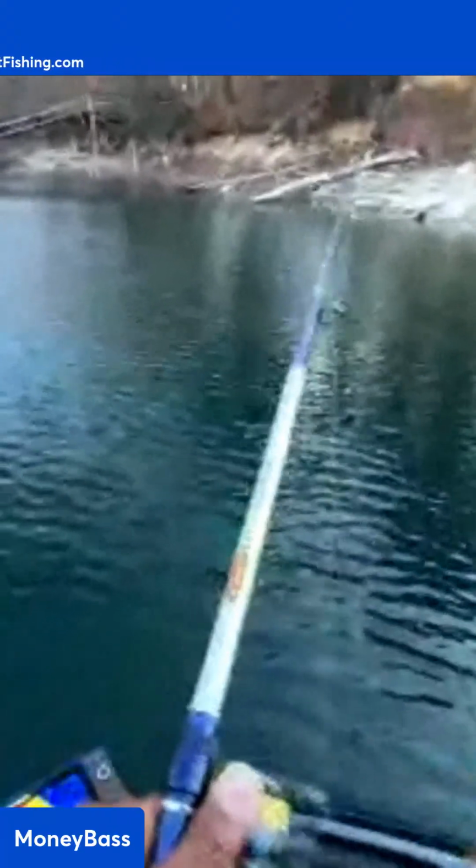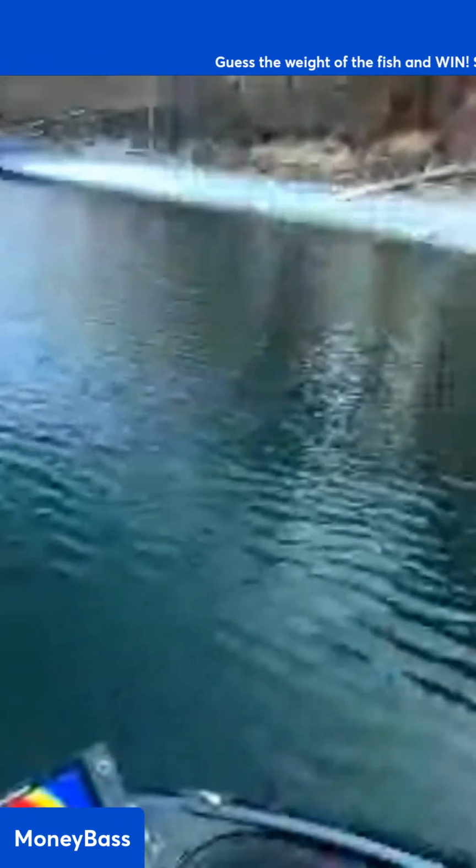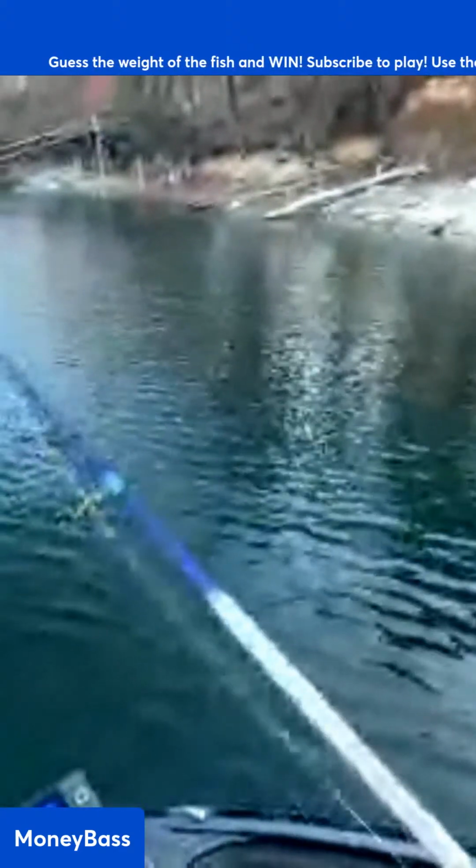We have a little bit of cover down there right off of the bank. So let's see if any fish want to hang out over there.